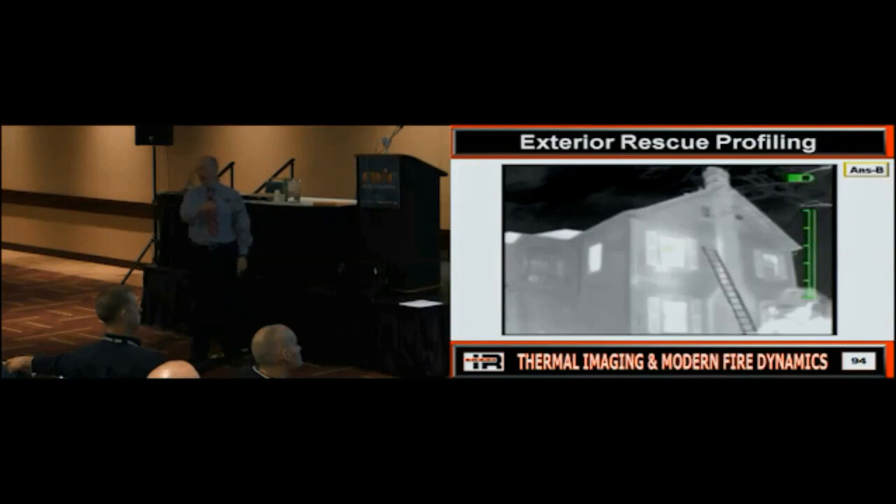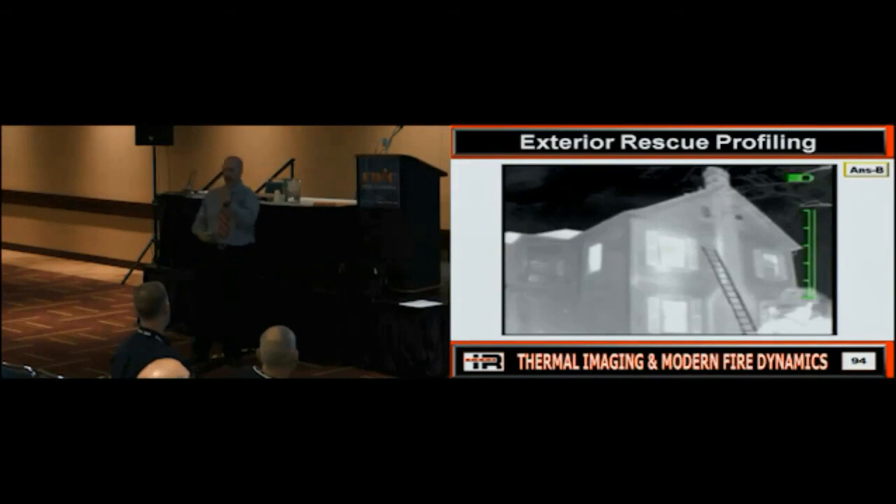Is that being impacted by fire conditions? Is that one? Is that one? Not as bad. Does everybody see what's going on here? So if I'm going to go to the greatest area of risk first, where's it going to be? There or there? Does everybody see what's going on? So I now have that to help my decision-making process, right?